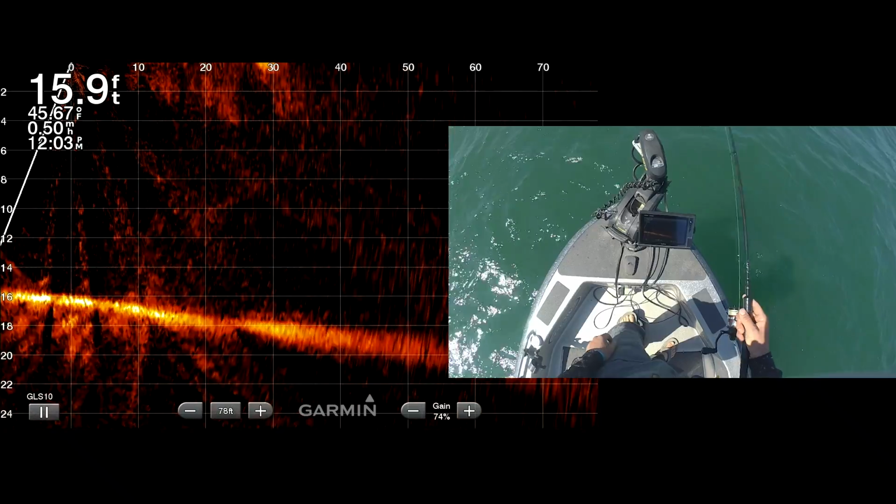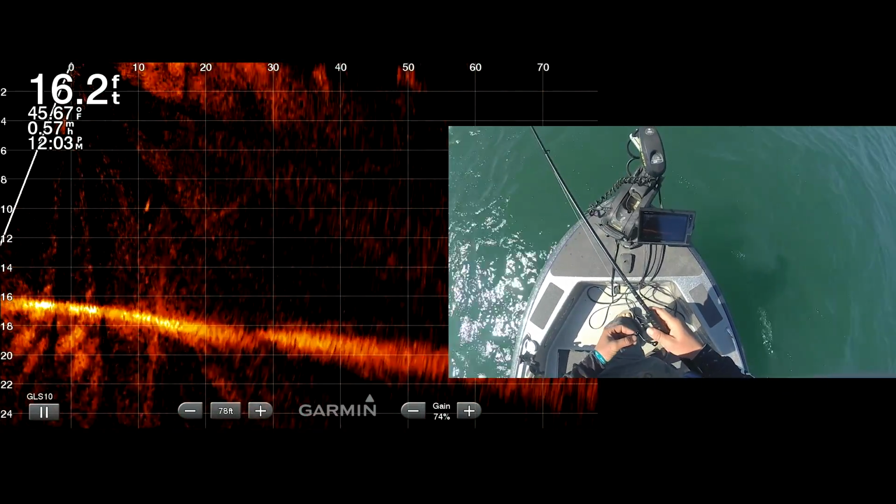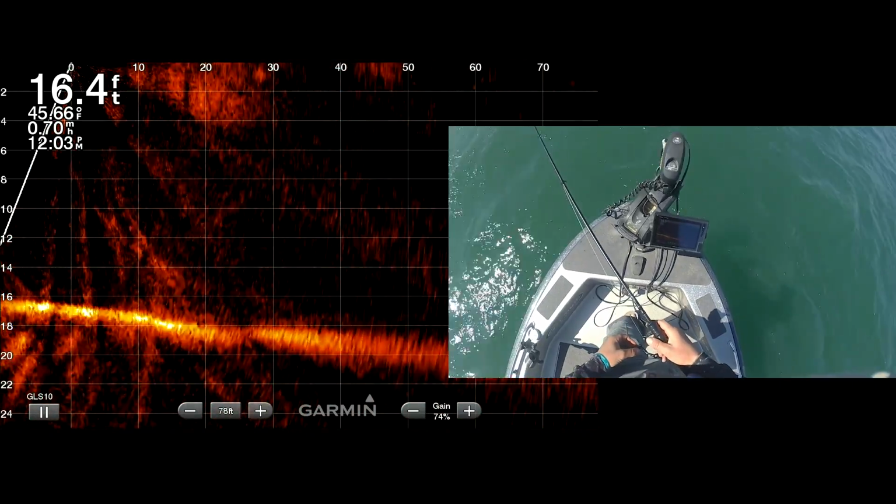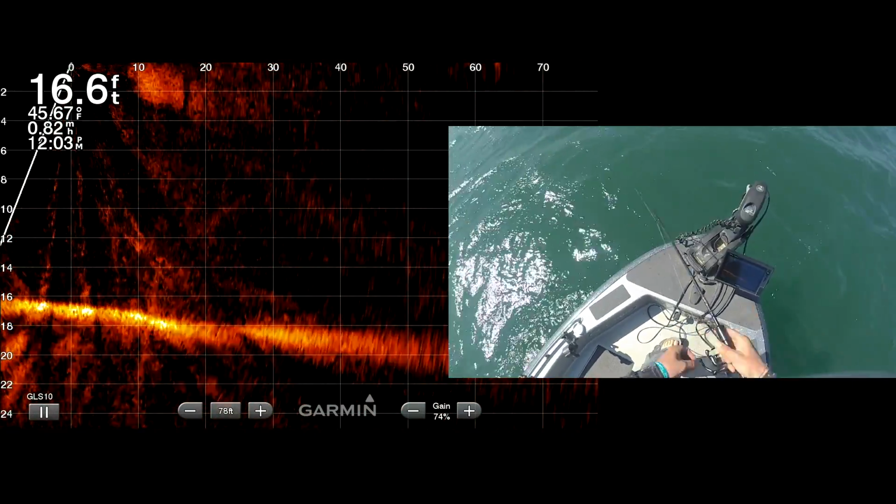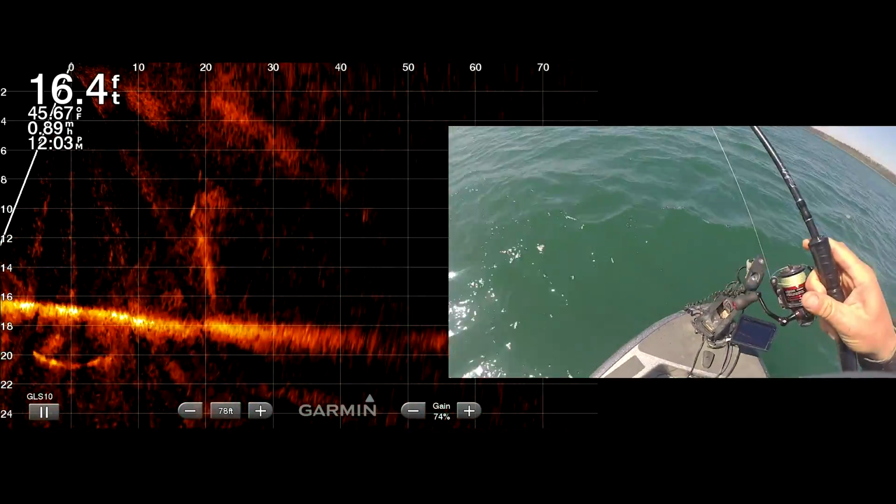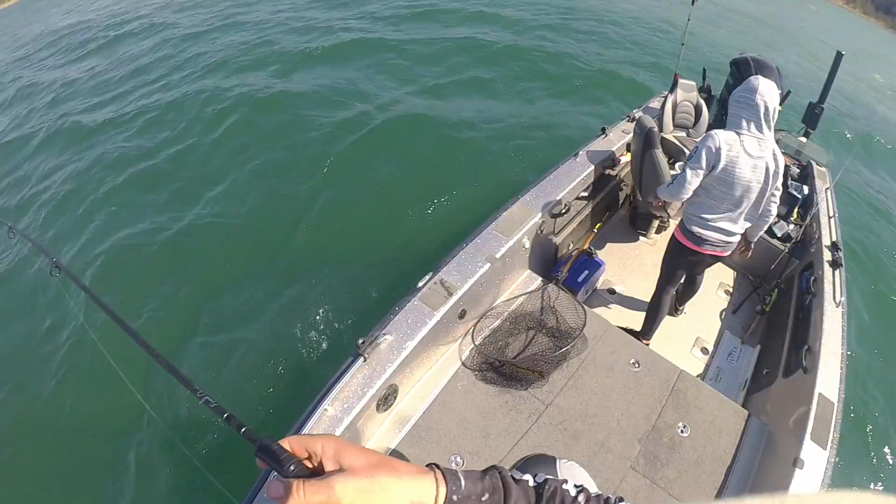Extending my cast. Extending, extending. Oh my goodness. He's chasing my jig as I jig it. Got it! Nice. Like, I would never have been slowing it down like that and jigging if I hadn't seen that little bit of flickering.